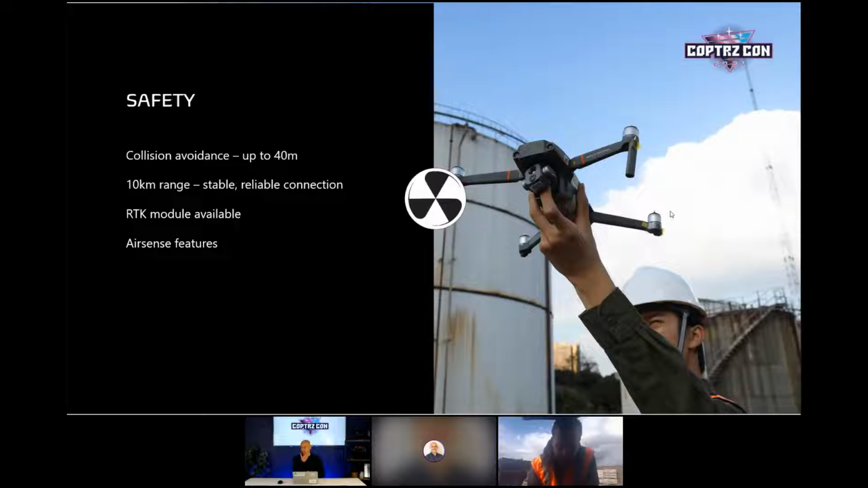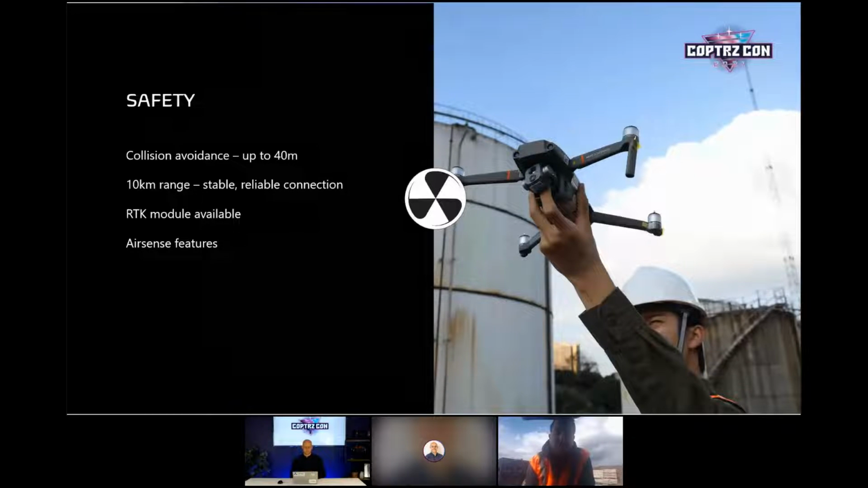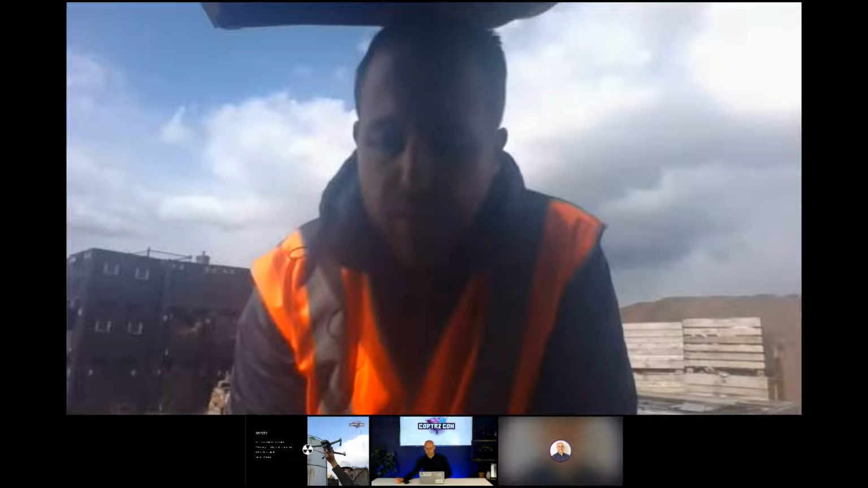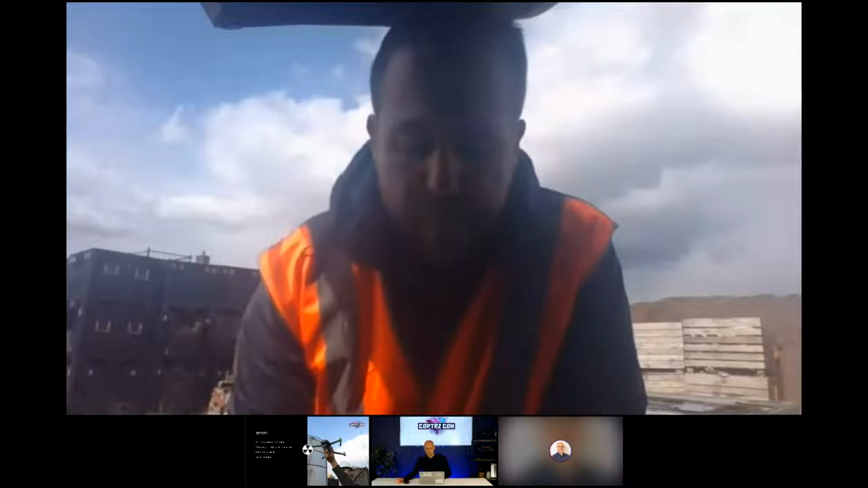Yeah, that's it. So quite a lot of the inspection work we do, we use tripod mode on all of our platforms. It just makes it much easier to control. It slows everything down. So when you're up close and personal to stuff, it just makes it a lot easier.